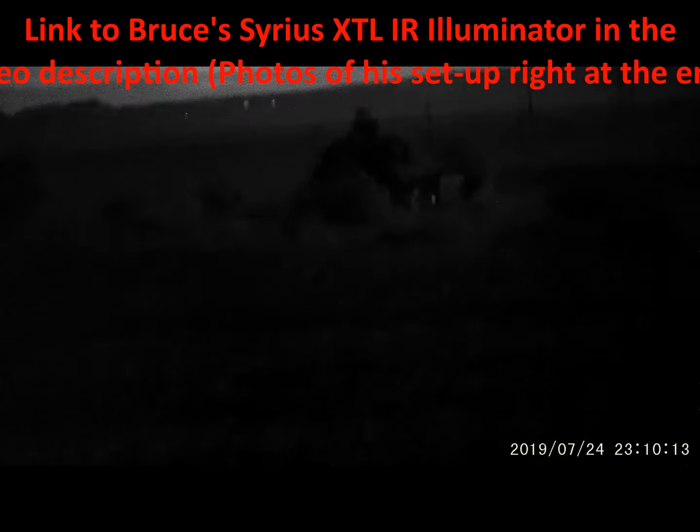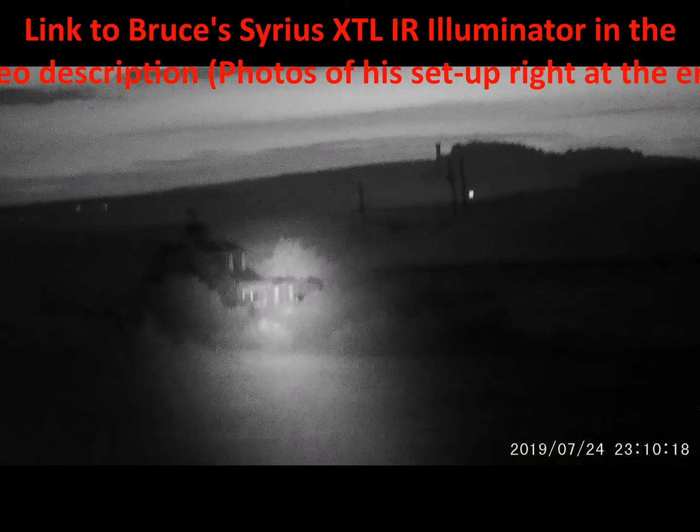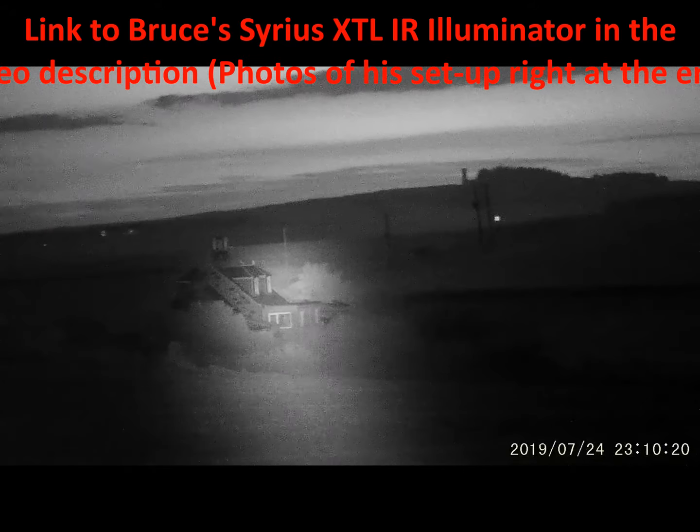I'm going to switch it off. I'm now going to switch on the Syrius XTL, which is set at maximum power and at its tightest focus. So let's see what it does. And you can see a huge difference. The detail in that building is now perfect.